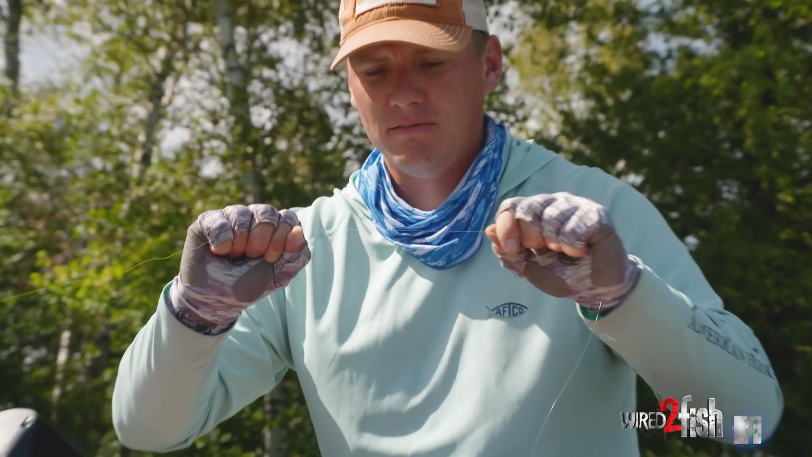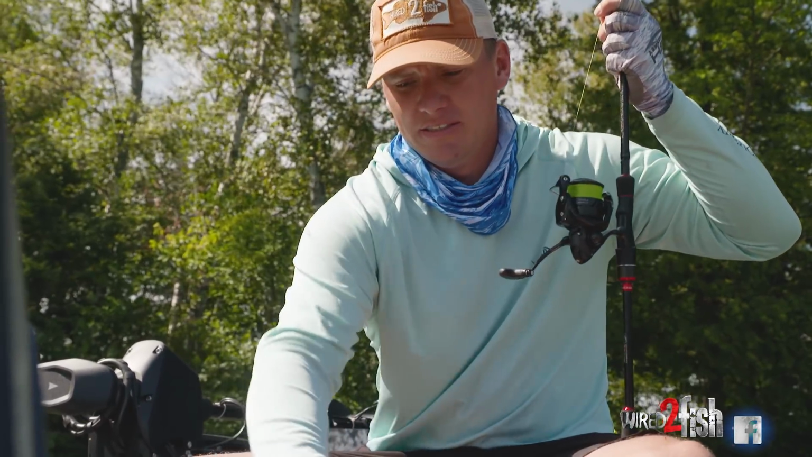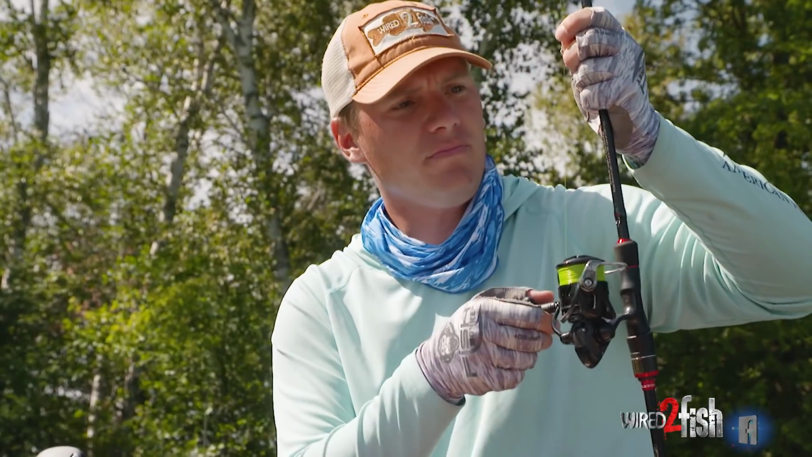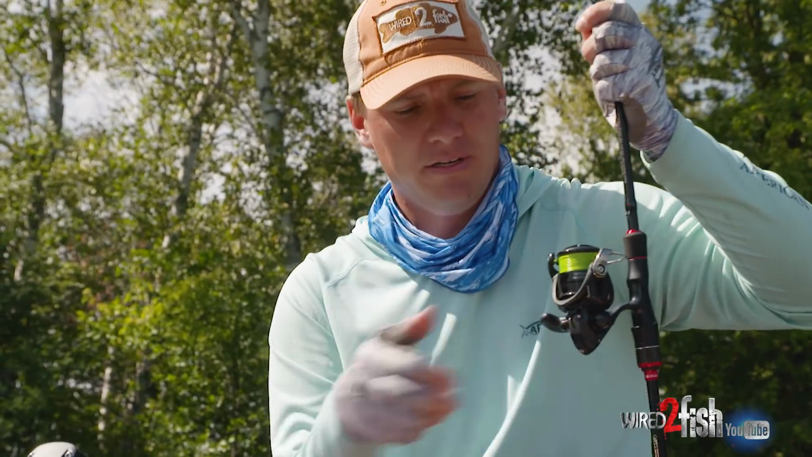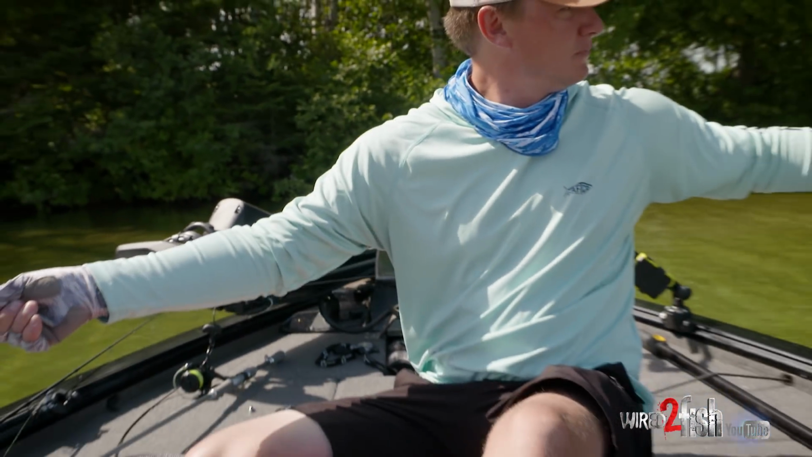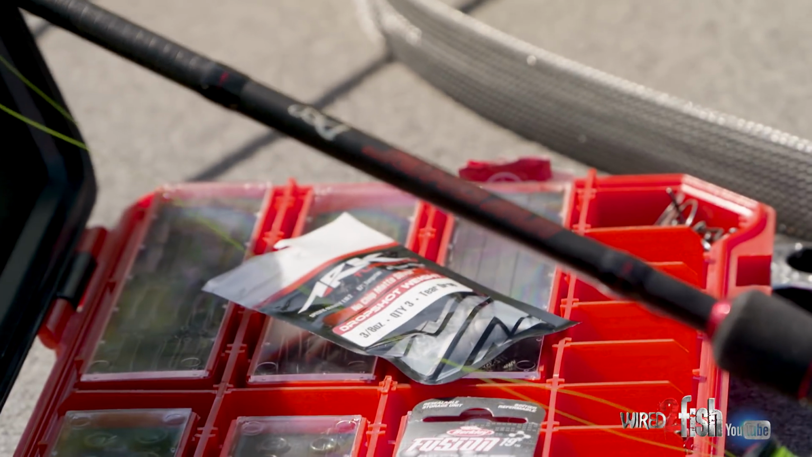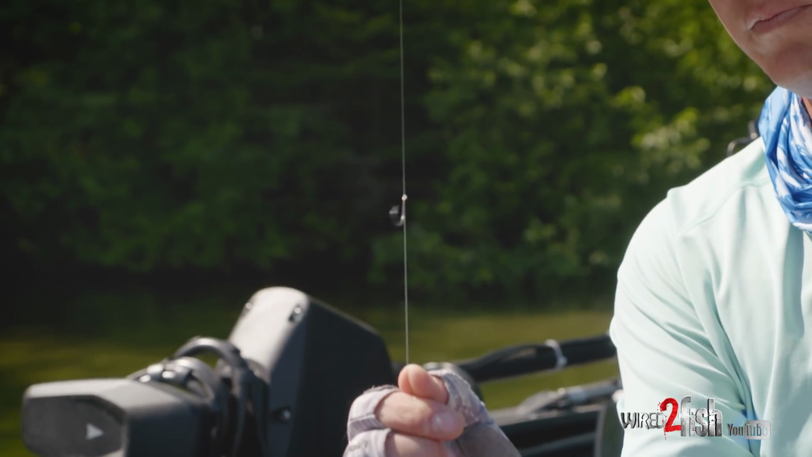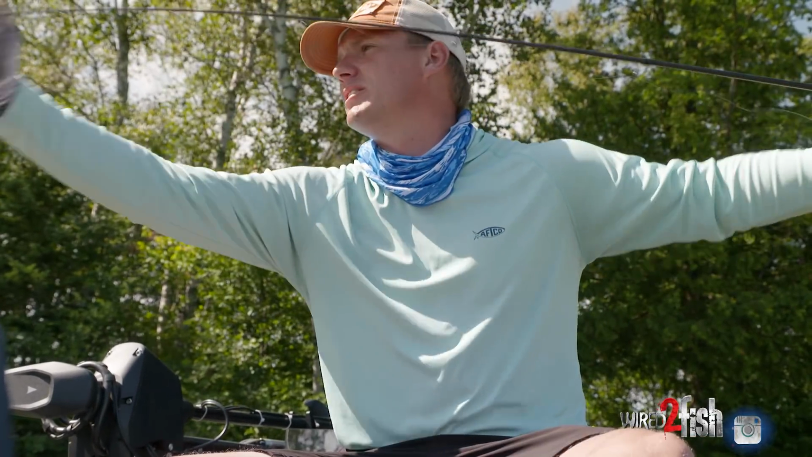Nice and tight. 15-pound braided Seaguar Flash Green to a long 8-pound Tatsu. Thin to win, that's the game here. I'm fishing pretty darn deep, so I want some pretty light line, long leader, in case I have to retie. Because I'm fishing a long drop shot, I can get a couple ties out of it, plus it allows a little bit of stretch and forgiveness as far as hooking up a big fish.